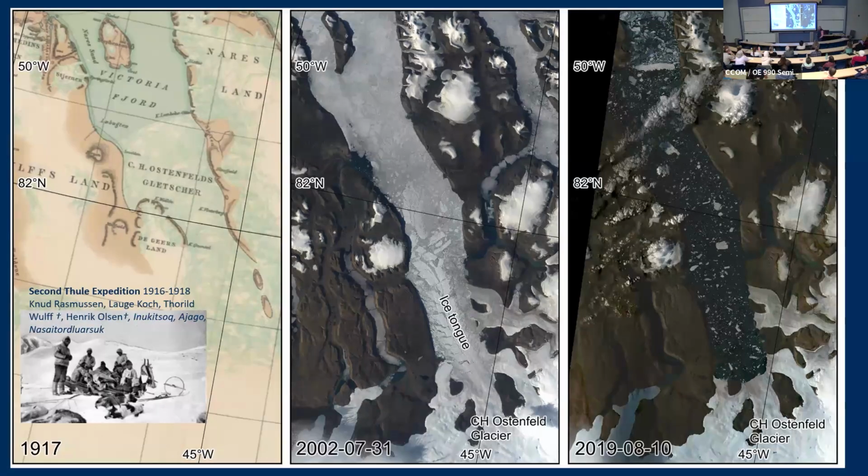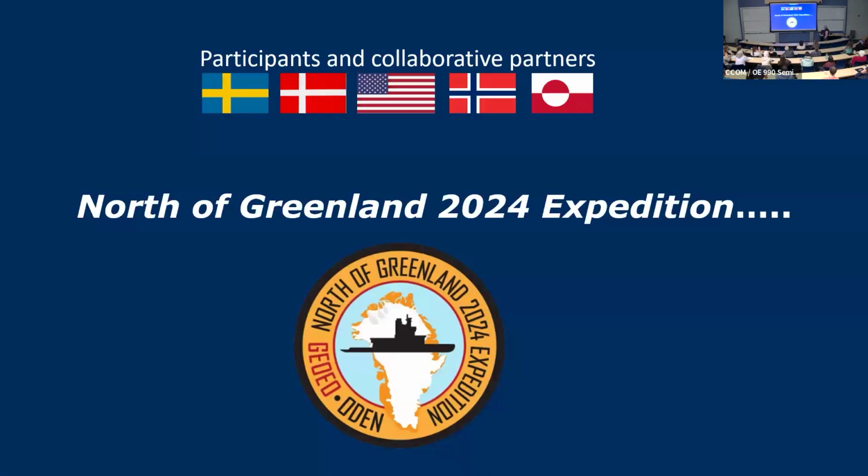And so we thought this would be the opportunity to go to a place where there is no ice tongue, and let us see the processes, what's happening right where the glacier enters the water. And so that became the focus of this next cruise, the one that Brian and I just came back from, to look at those processes at the interface of the ocean and the ice sheet itself.